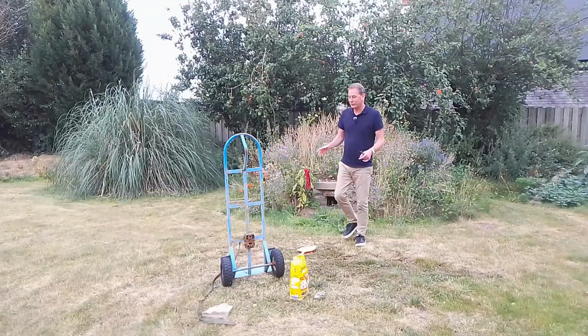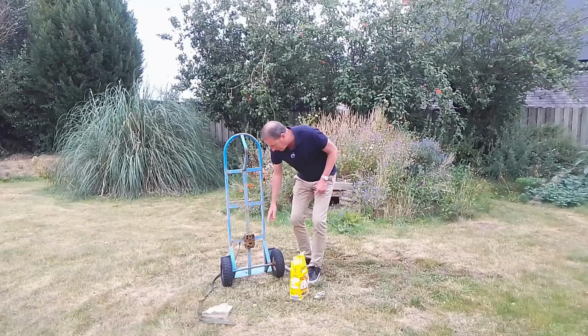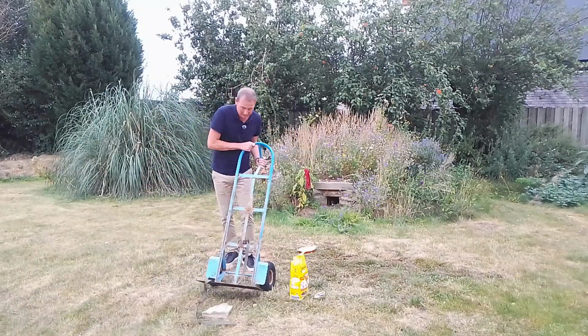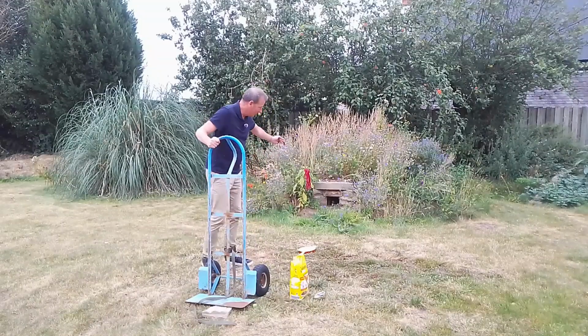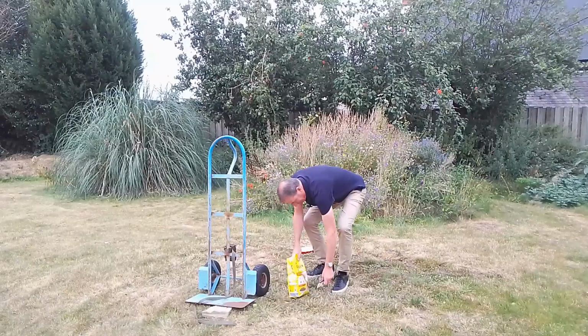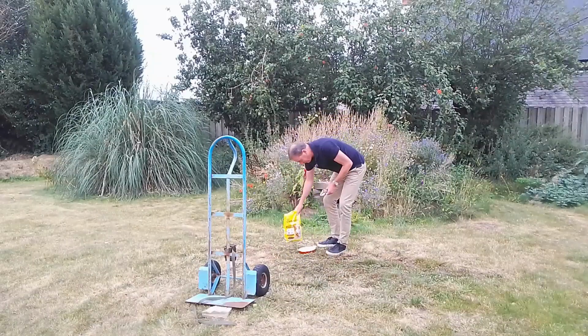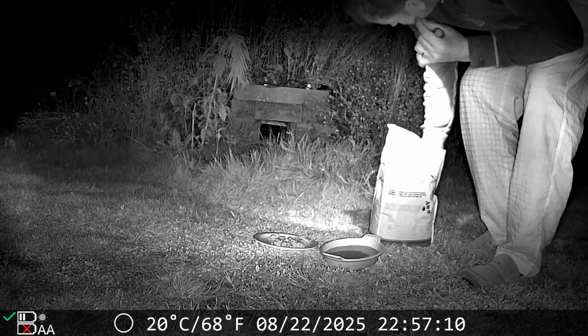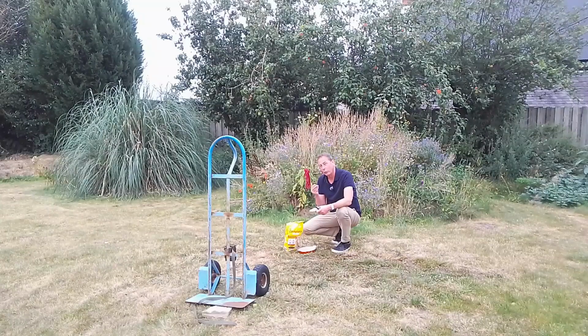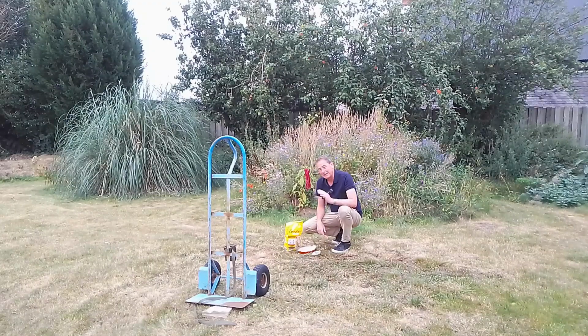Well, last night I set up the camera, attached it to this wheelie truck and pointed it in the direction of the entrance of the tunnel. Then I put some food down, which is basically cat food. It's kibble and meat. Now the kibble, as a subscriber recently told me, is great for hedgehog teeth. It helps them clean the teeth. And the meat obviously is good food. And a little tray of water here as well. And that was last night.